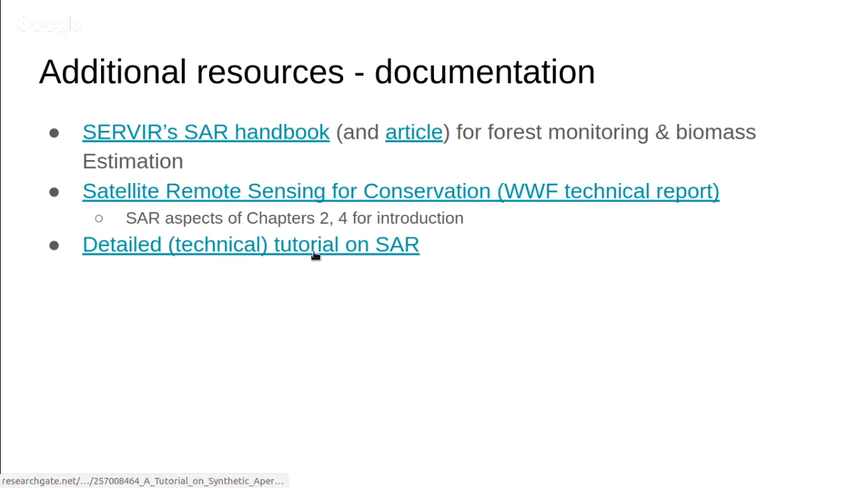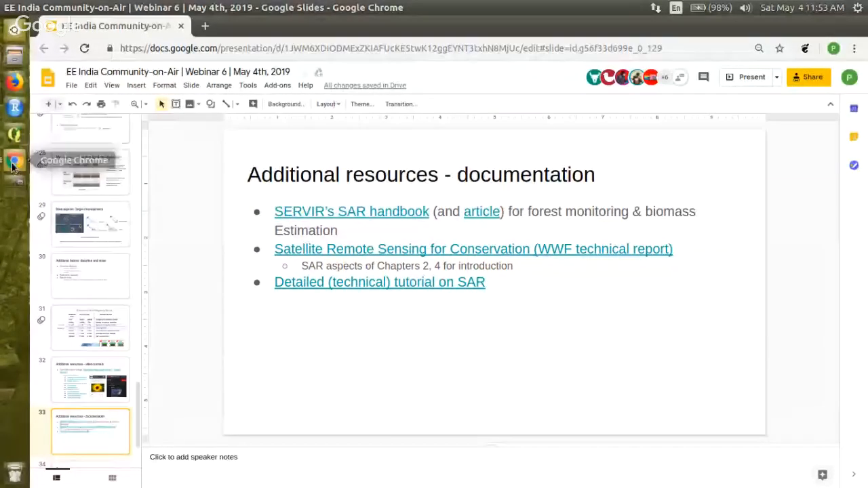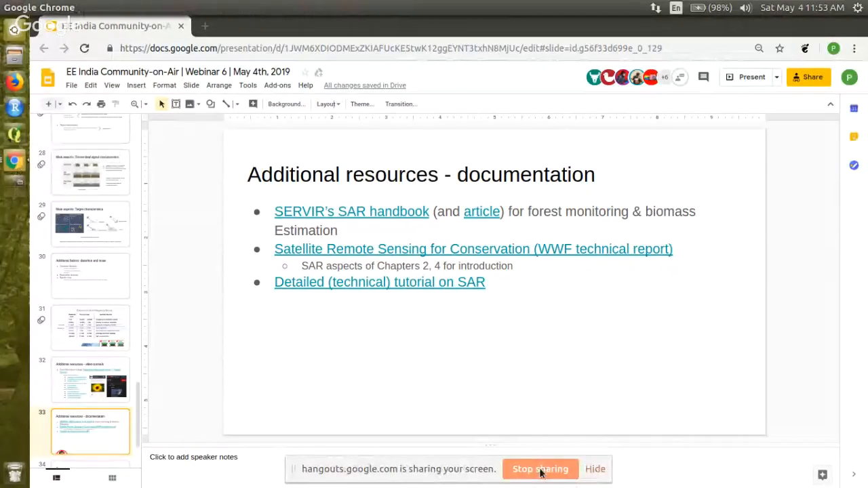And then there's the paper that describes the full technicalities of the SAR imagery, which is also linked in here. That's about it for these slides. I will stop sharing and hand it back over to you, Dhritiraj. Craig, sorry.